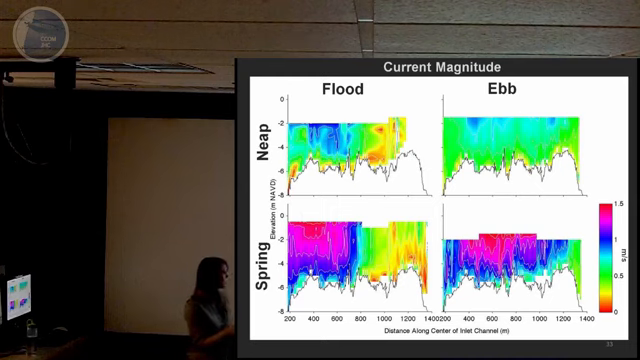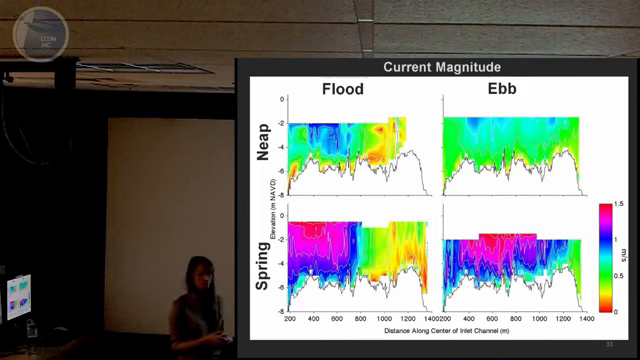And you can see that the currents are clearly stronger during spring tide, which is as expected because the tidal range is 2 meters greater during spring tide than during neap tide. Maximum currents during spring tide are 1.5 meters per second, and during neap tide, they're only 1 meter per second.